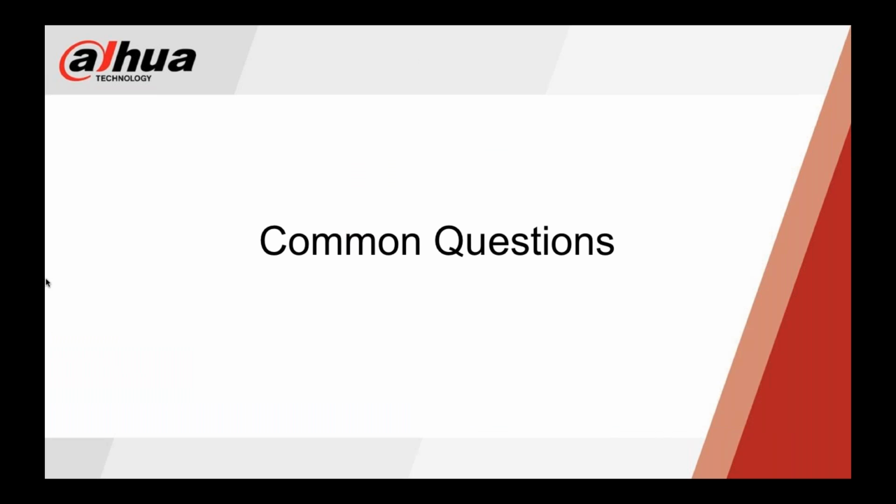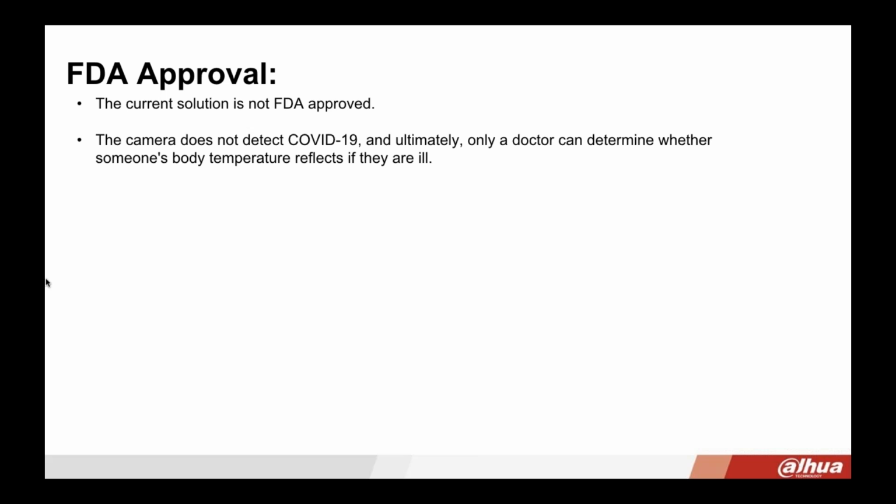Okay, so some common questions that we are asked. FDA approval. It is not FDA approved, and the camera does not detect for COVID-19. Ultimately, only a doctor can determine whether somebody has a body temperature that reflects if they are suffering from COVID-19.